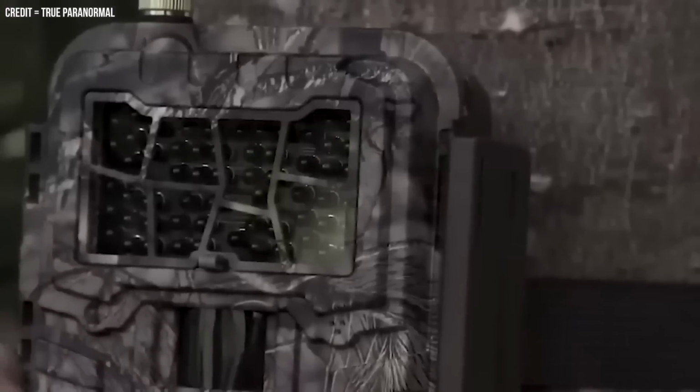The person says that he had been noticing strange noises coming from his basement, and so he decided to see what it was by setting up a camera while no one was home.